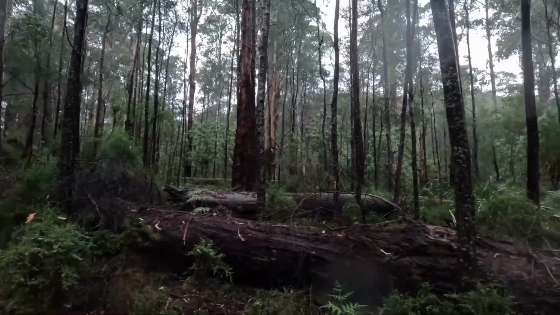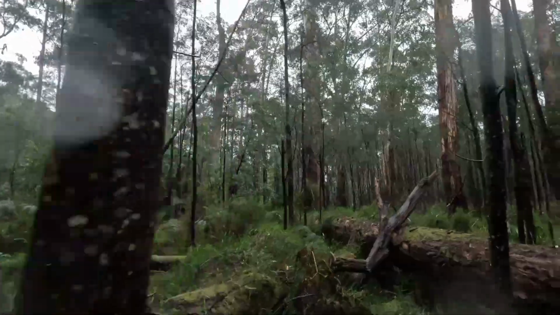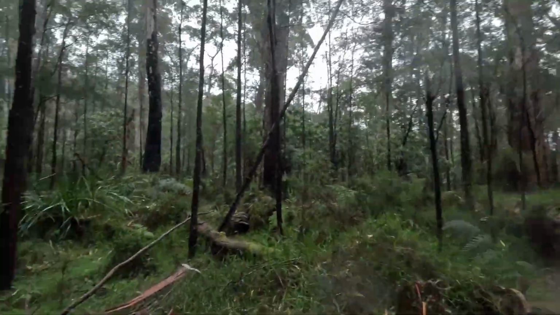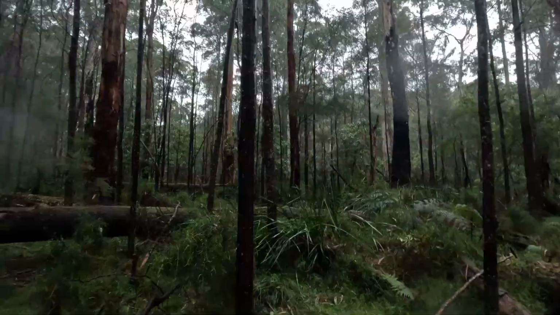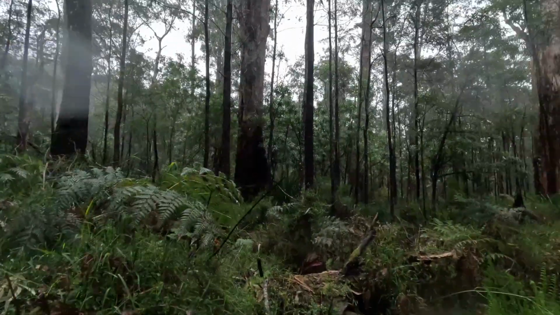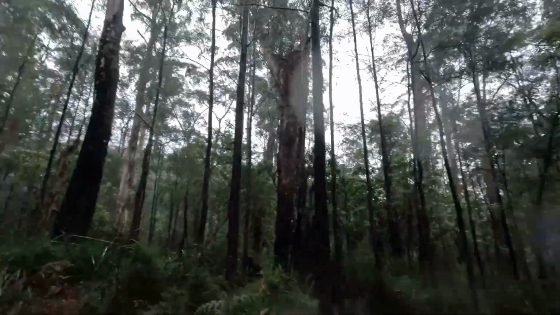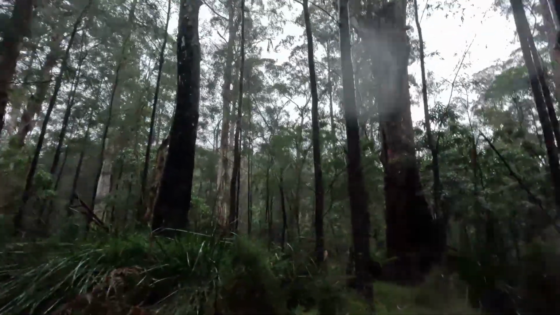So, a trail, an animal trail. Oh, jeans probably wasn't the best thing to wear on a day like today. I'm putting my hat back on so I can get some balance.